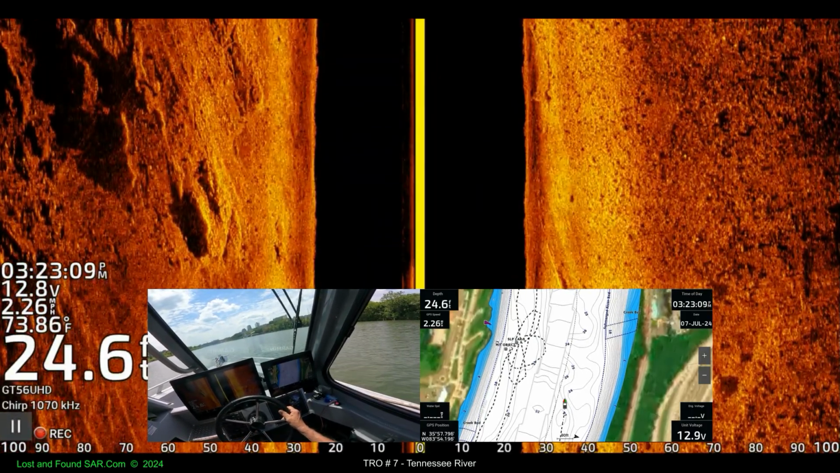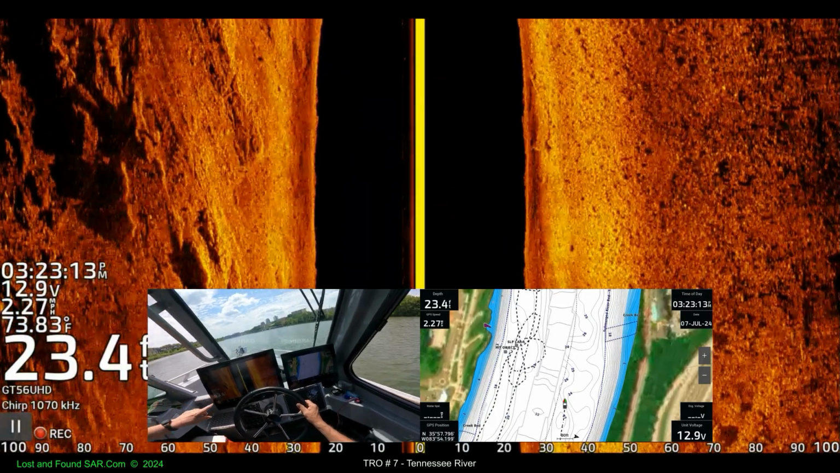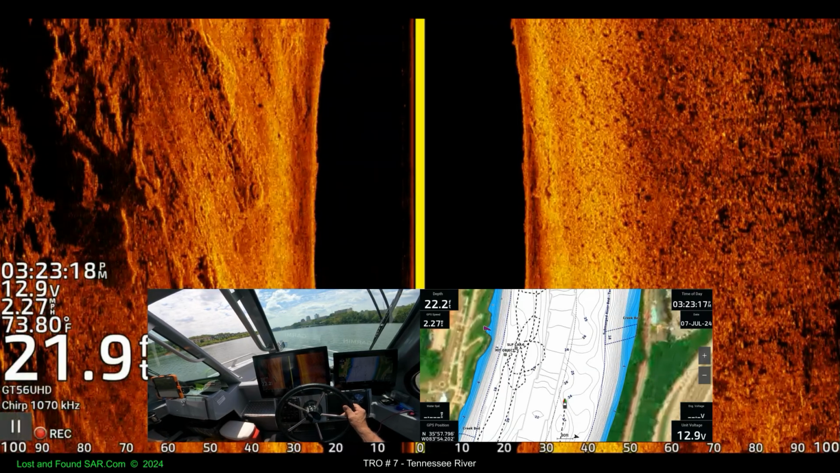The water's 74 degrees almost now. 73.84. Warmer, isn't it? That's at the surface.